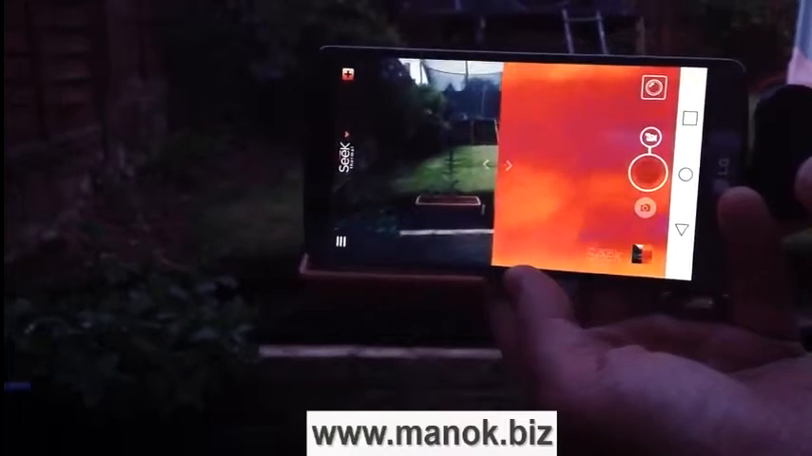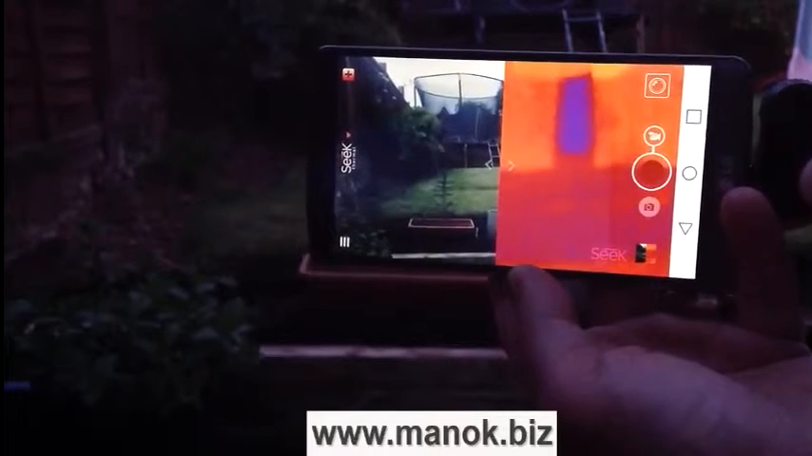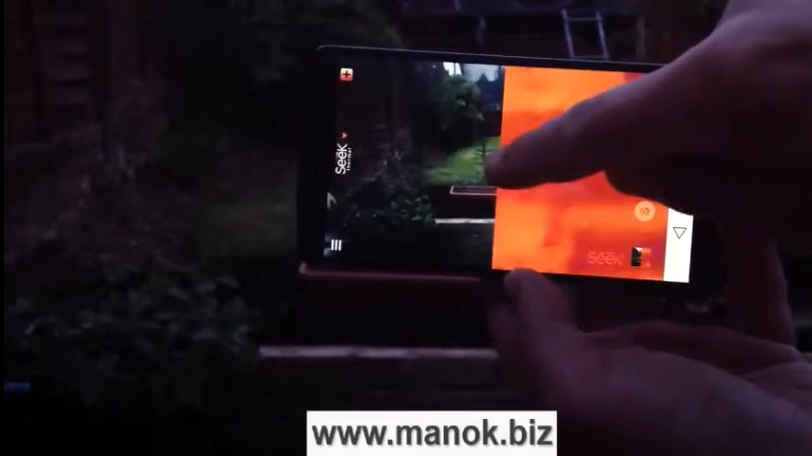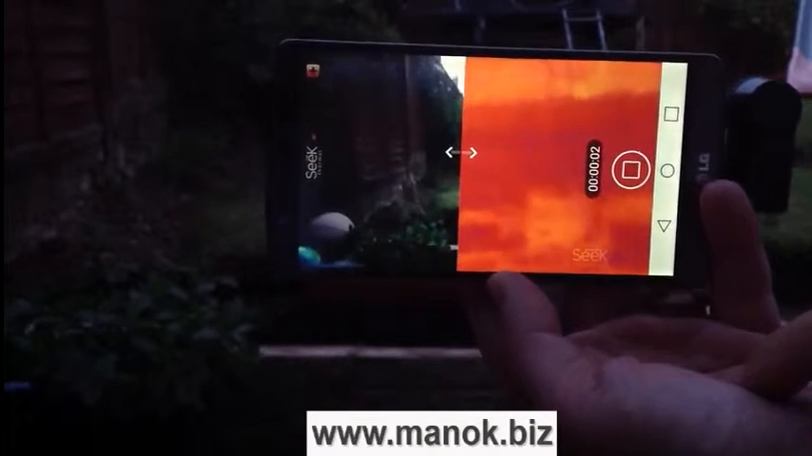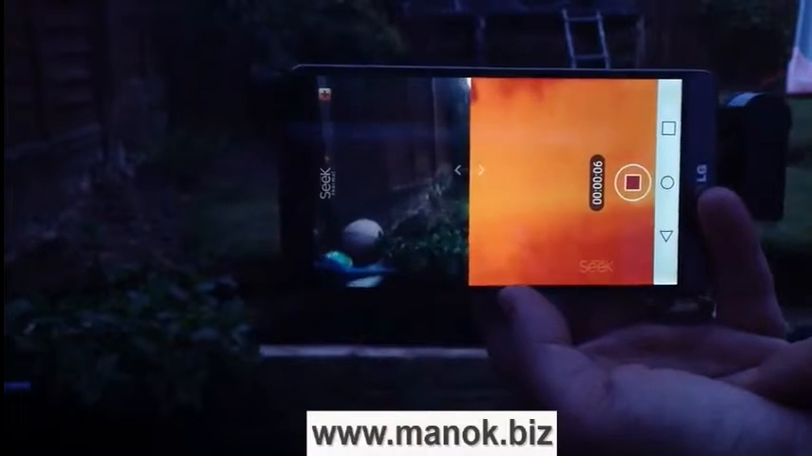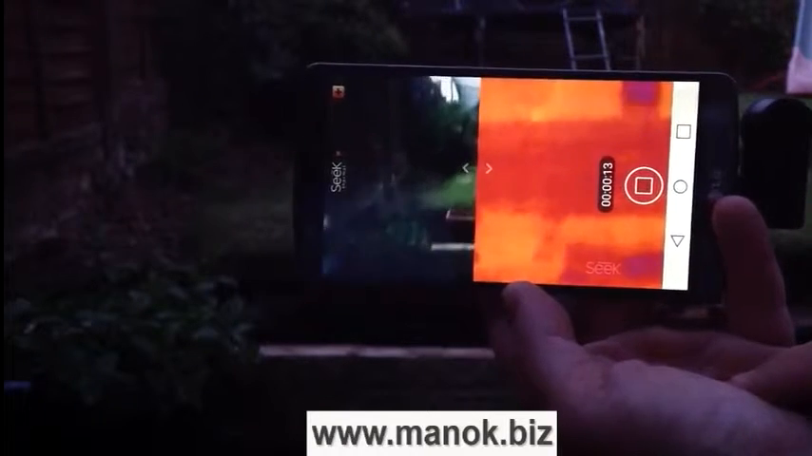And you can see if we move over to the slide on the right hand side, there you go, that's slightly different colour. We can adjust this, sweep it to the right, to the left, start recording, and what I'll do is put all this video footage alongside this review so you can have a look at exactly what it looks like.